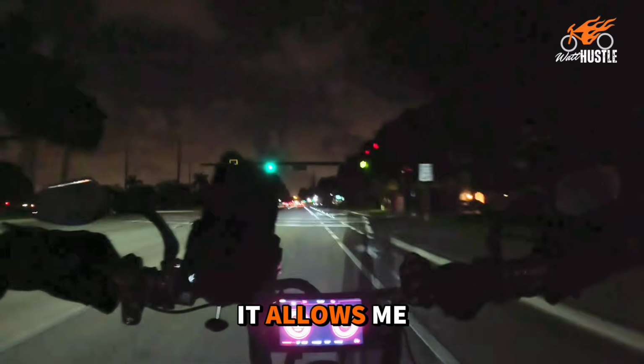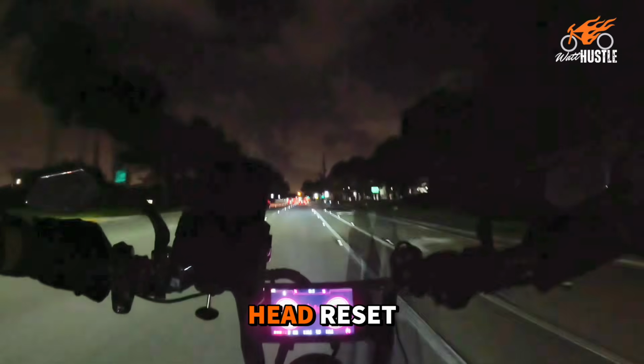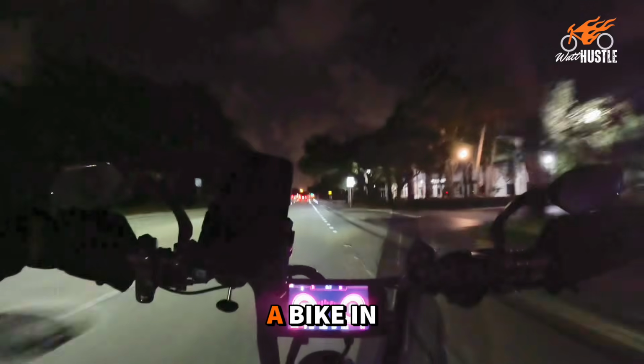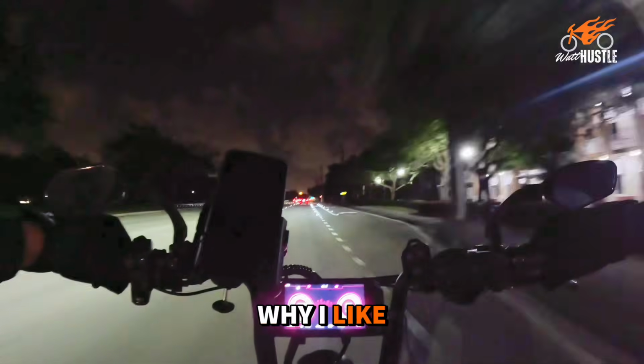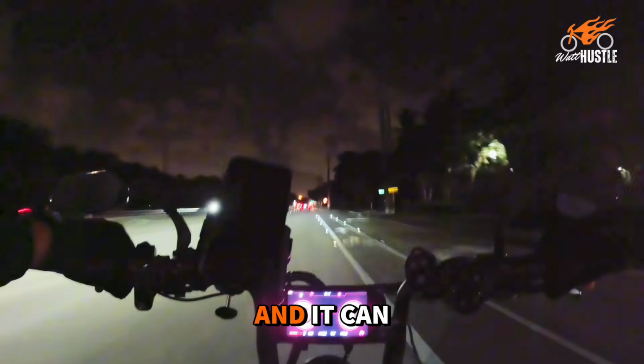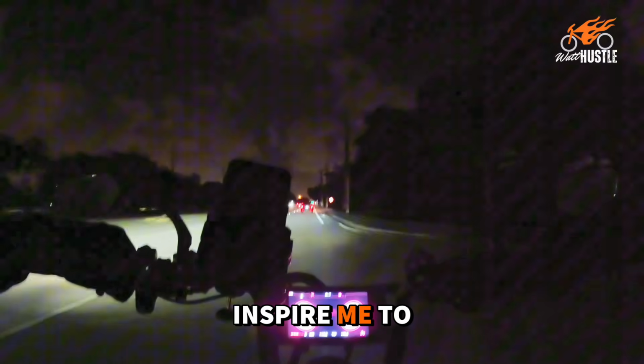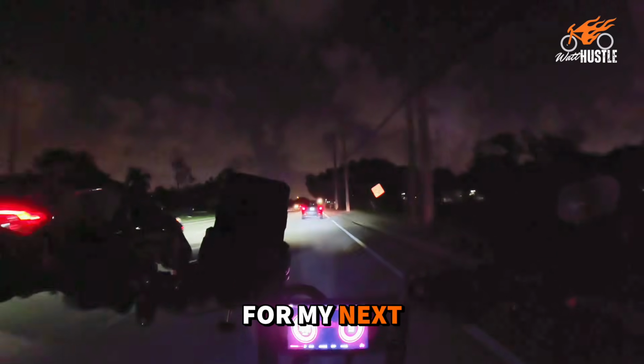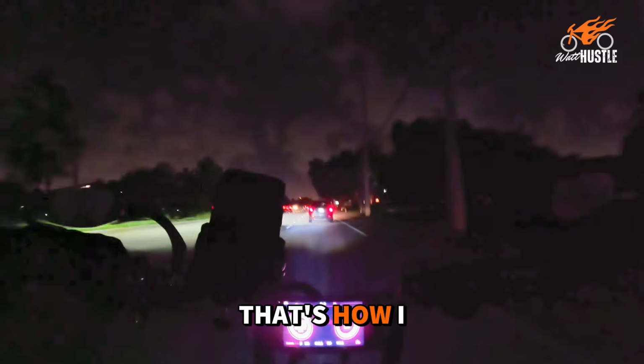Short rides allow me to clear my head and reset. It reminds me why I bought a bike in the first place and why I like to ride in the first place. And it can inspire me to think of things for my next video, my next idea, my next adventure. That's how I look at it when I ride at night.